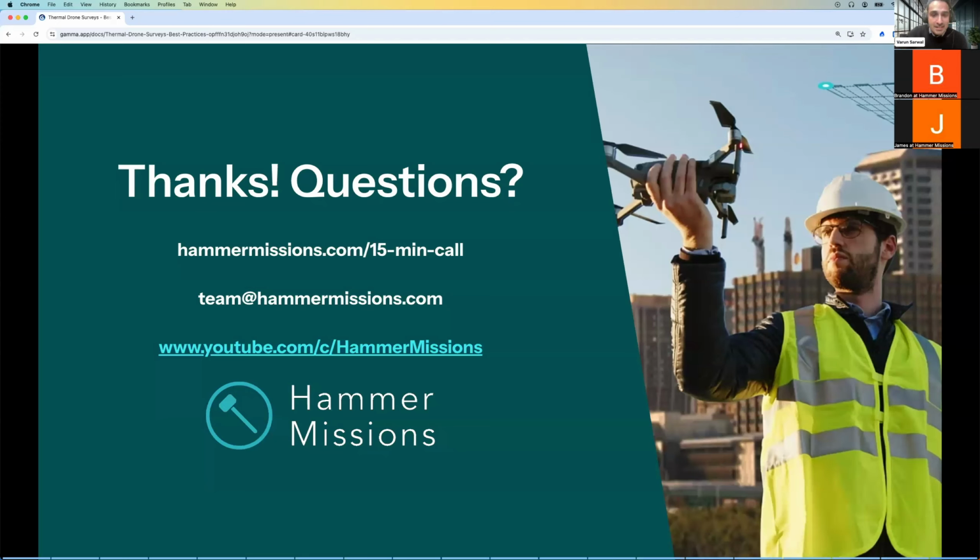JP Sandwell's got a question. Do you side load Hammer Flight's app for the DJI controller, that is, for the Mavic or the Matrice 30T? Yeah, so I guess side loading is one of those questions. It's hard to kind of